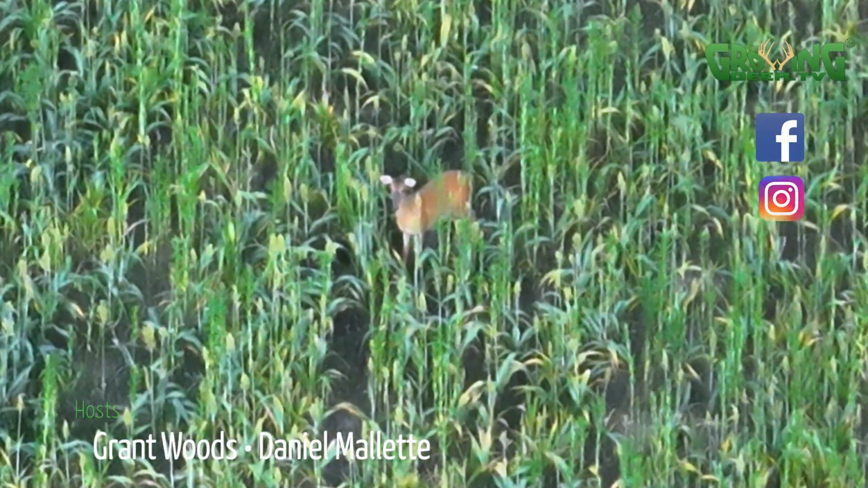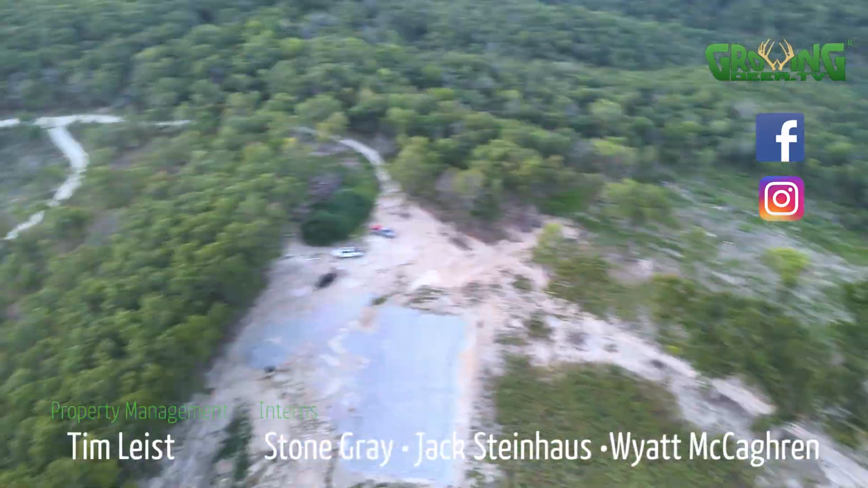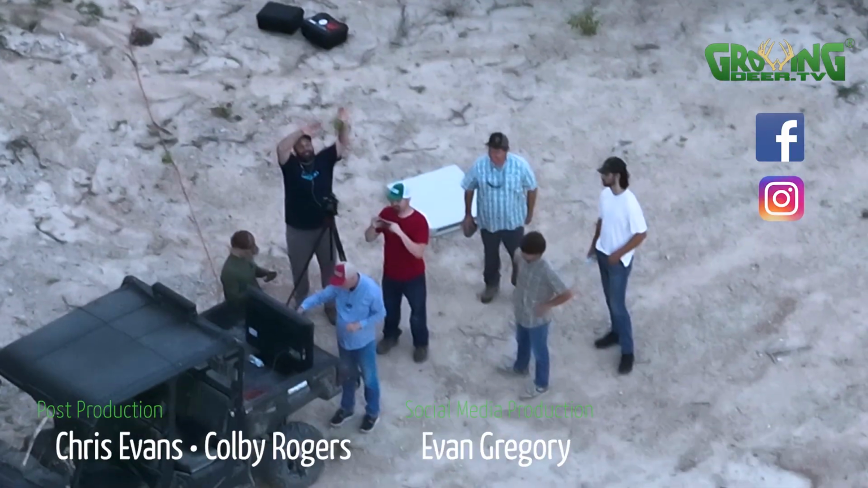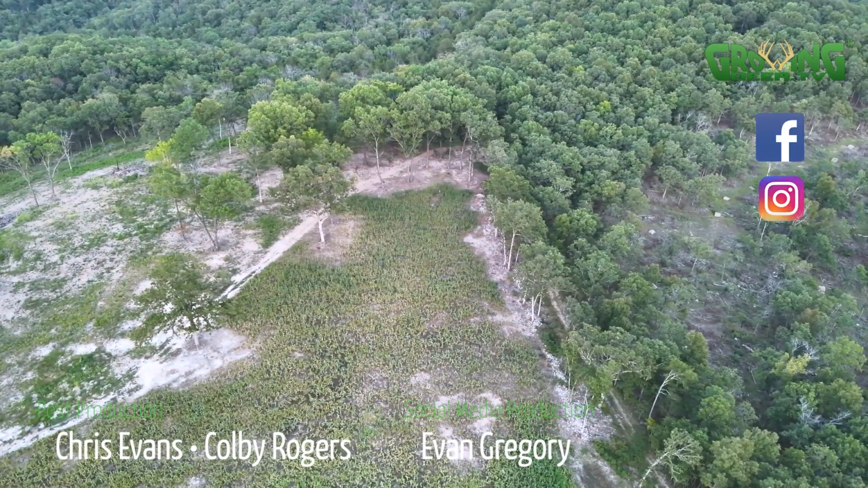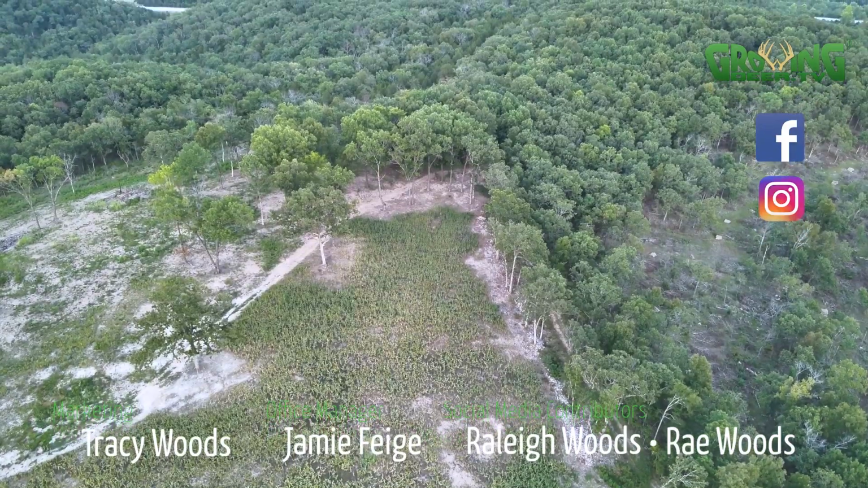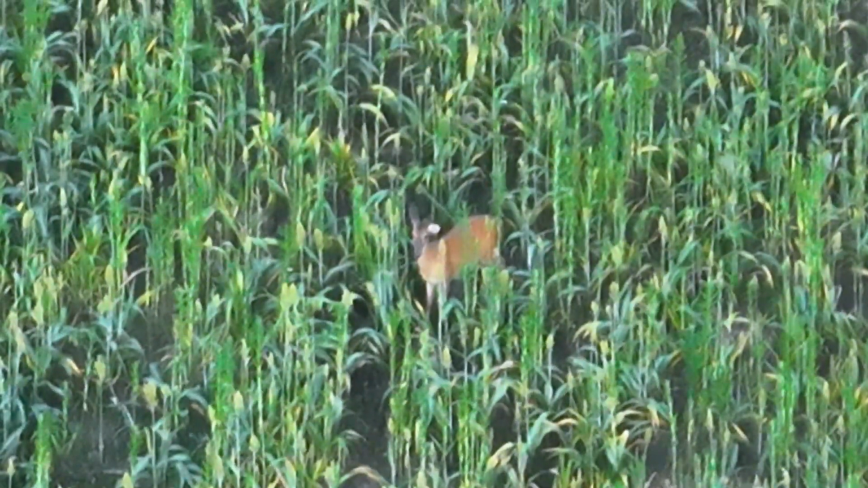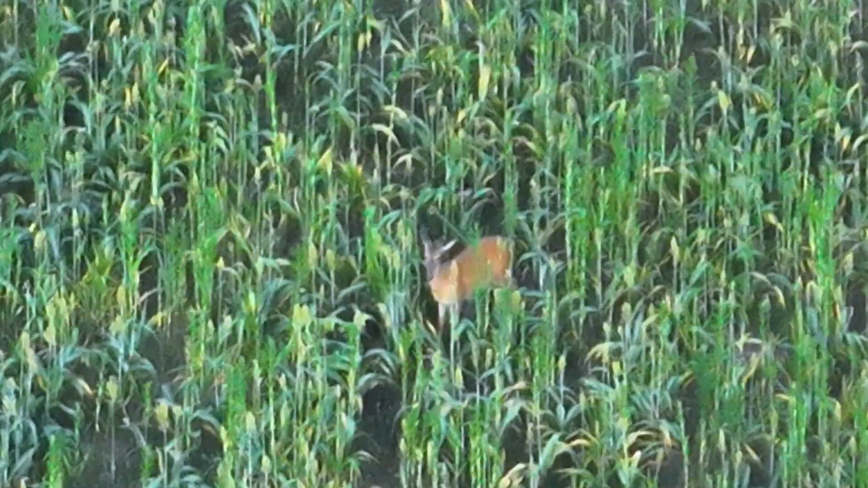That deer is at the end of the food plot. We're right here by a food plot. We're right here at these trucks. See, way below, that's us. Here we are right here. Okay, go to the deer. Can you just zoom back to the deer? So we're 150 yards away, you think, Daniel? Yeah, 150 yards away. We're talking, and my voice travels like crazy. And that deer's right over the edge from where we are.